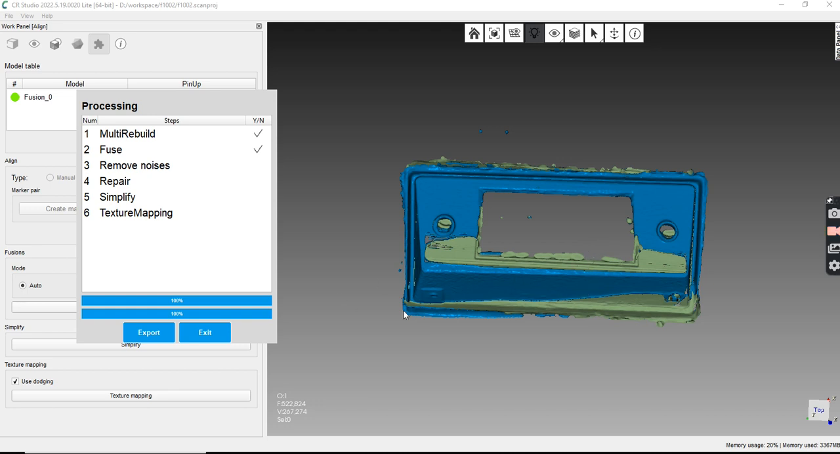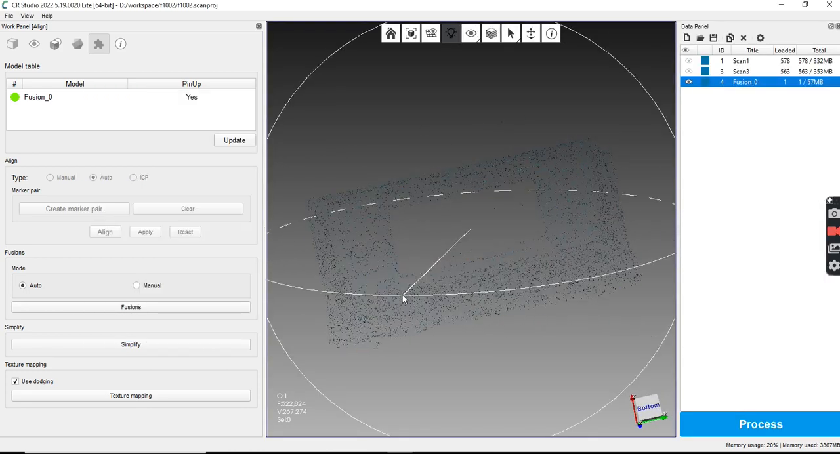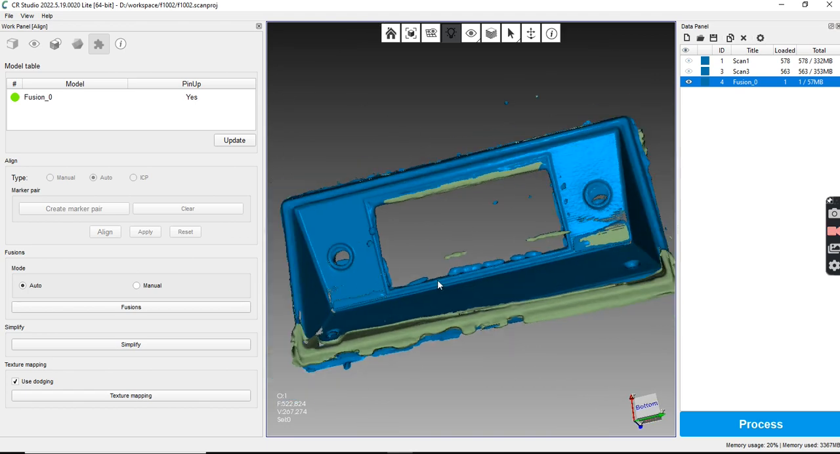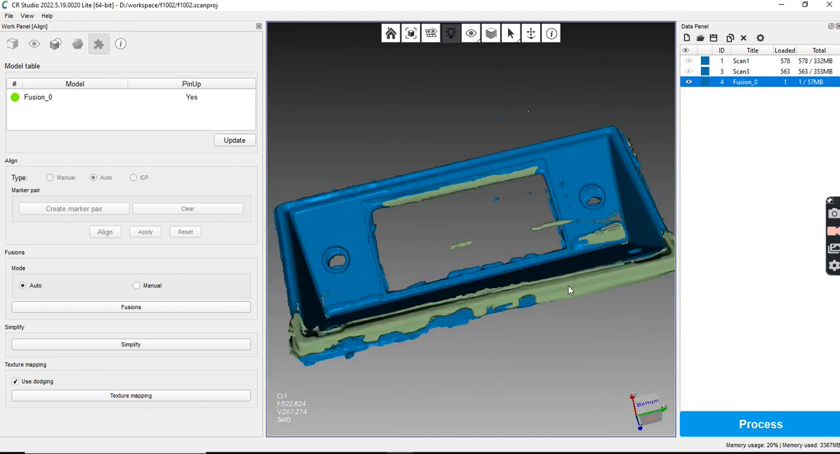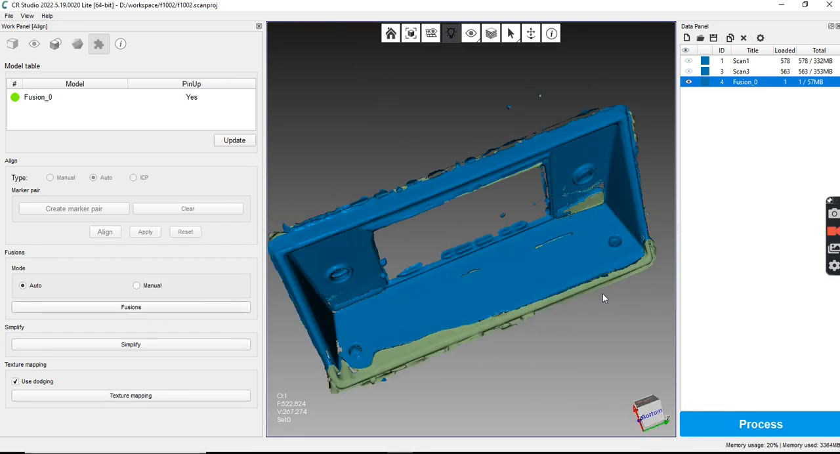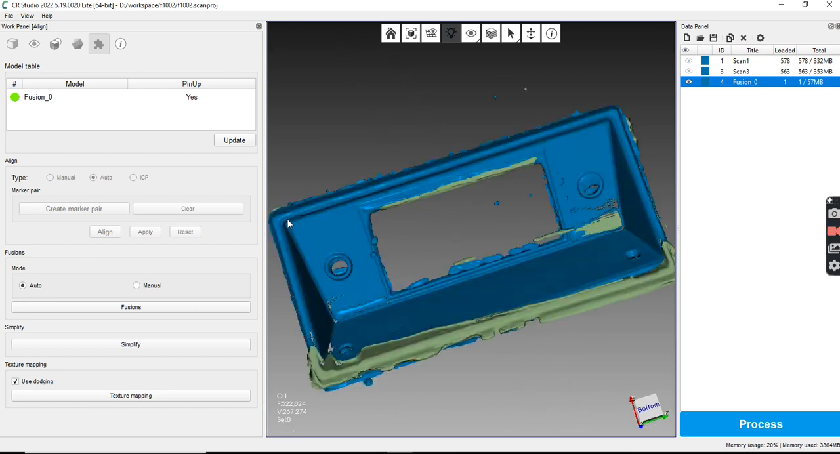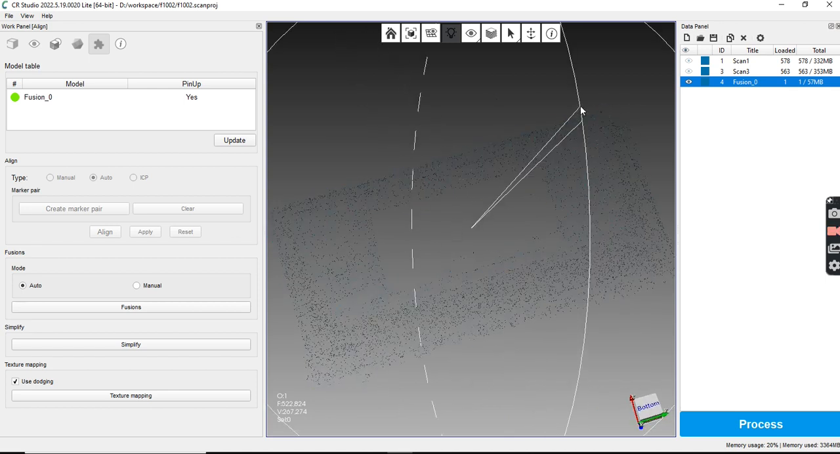Yep, so we can see that it got off center right there. So I'm going to go ahead and exit this. And yeah, those holes look pretty good. I can use these points.